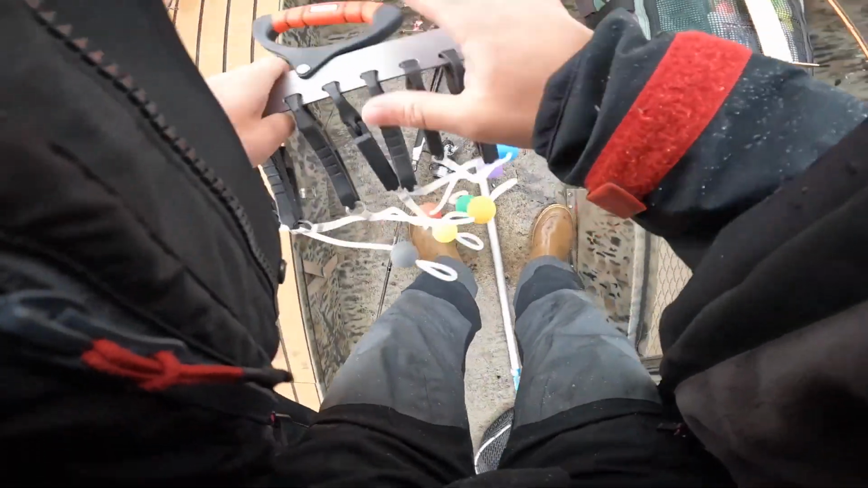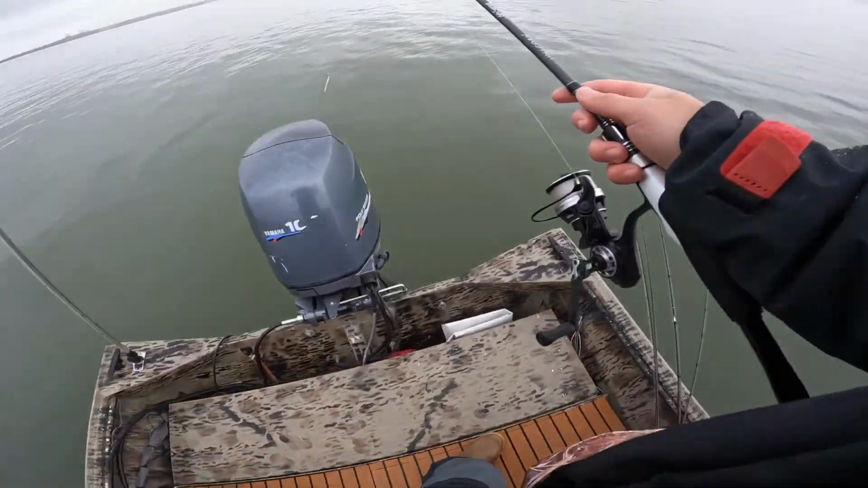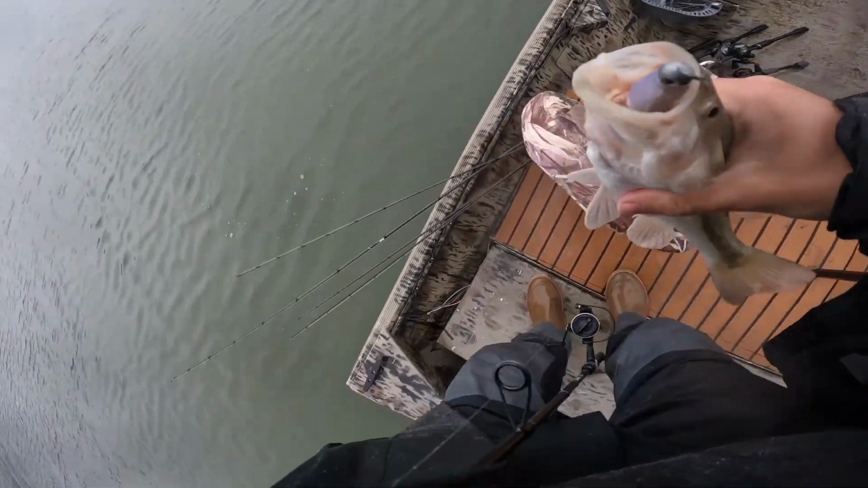Do what? Oh, he's not happy. A little bigger profile.